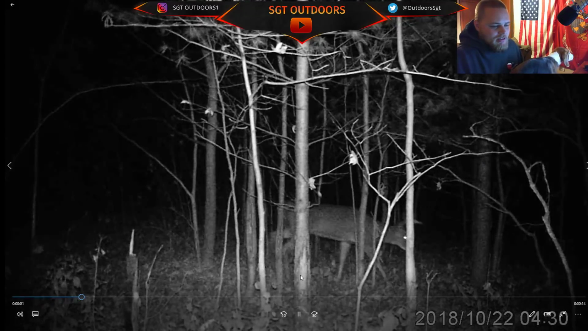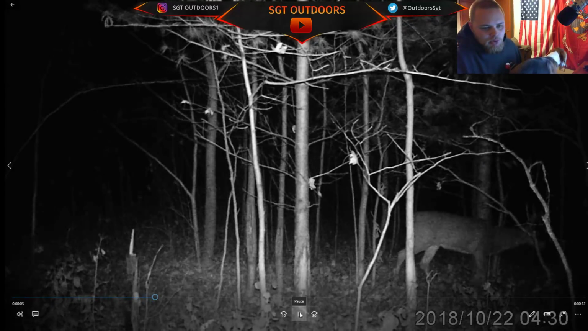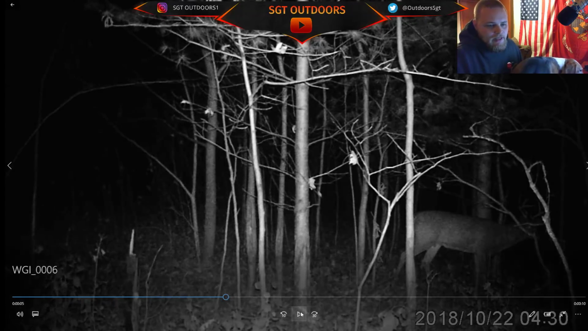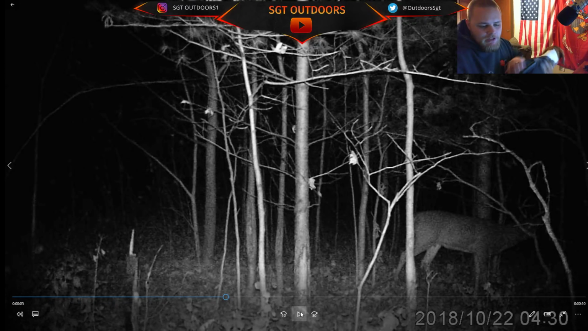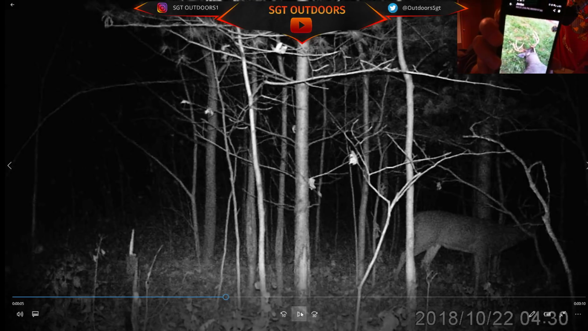What's up, Run the Hunt, is this guy here. Look at that beautiful 8-pointer. That beautiful 8-pointer was about 150 yards away from me a couple weekends ago, and the neighboring property got the best of him. Let's see if this focuses on it.